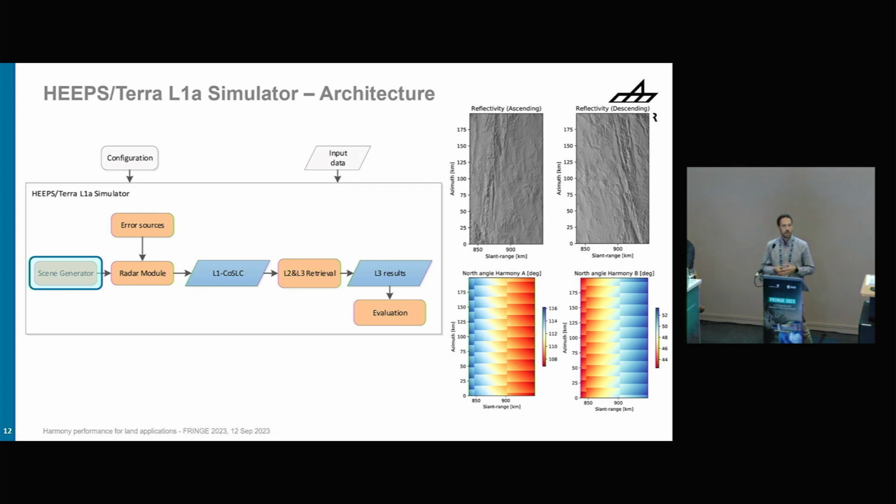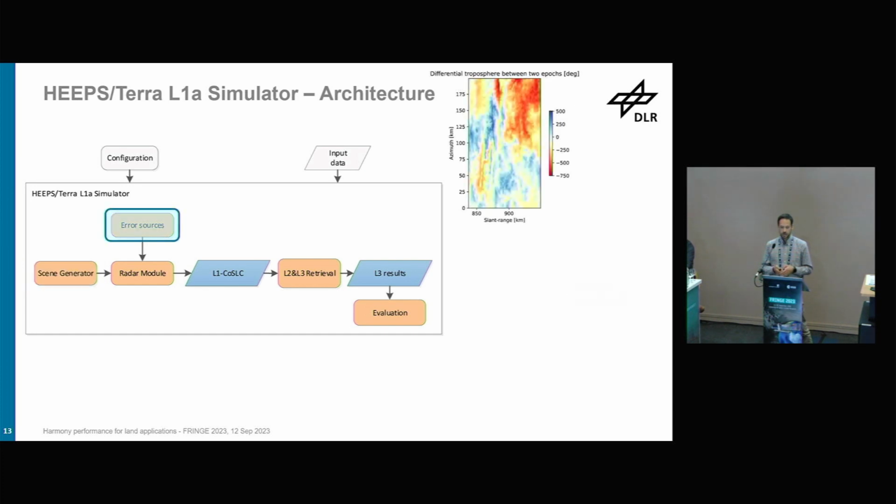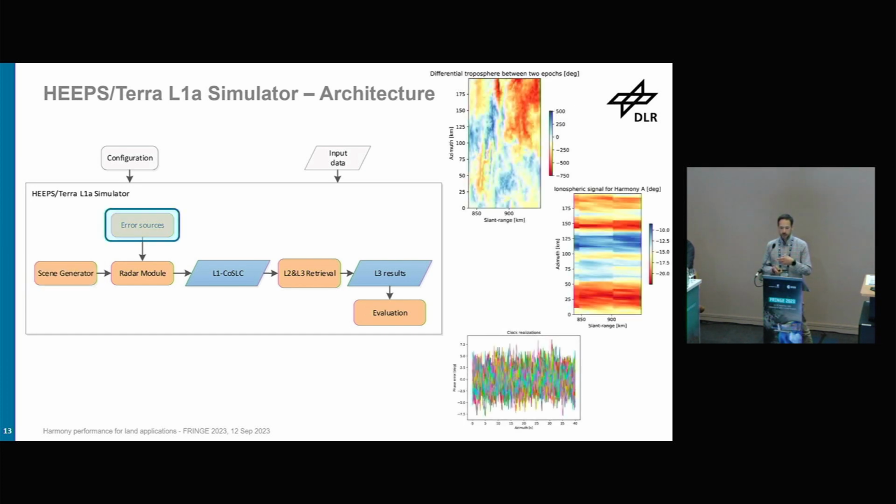And of course, because it is TOPS, we also consider the variation of the line of sight within the burst. This is what you see in the bottom plots for the ascending and descending configuration, for Harmony A and B, sorry. And this is the north angle of the two. This is relevant, it's considered not only in the scene generator for the deformation, also in the error sources, as we will see next. So in this case, we simulate the troposphere for each epoch. Here, what you see is the difference between two given epochs. In this case, we were using the ECMWF model to simulate these troposphere signals.